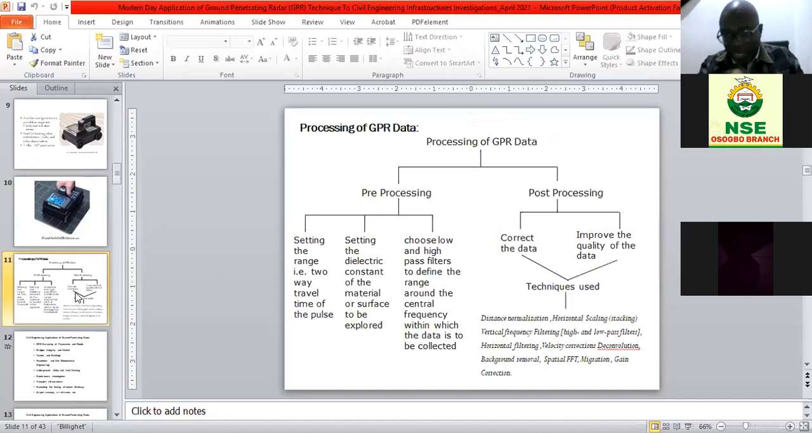So some little processing, I will not go into detail here, some little correction, because there will be noise: environmental noise, in some cases instrumental noise, and in some cases human noise, which you have to filter. I will not go into detail, but there is filtering: band pass, low pass, high pass, deconvolution, migration, and so on and so forth, that has to be done on the data.